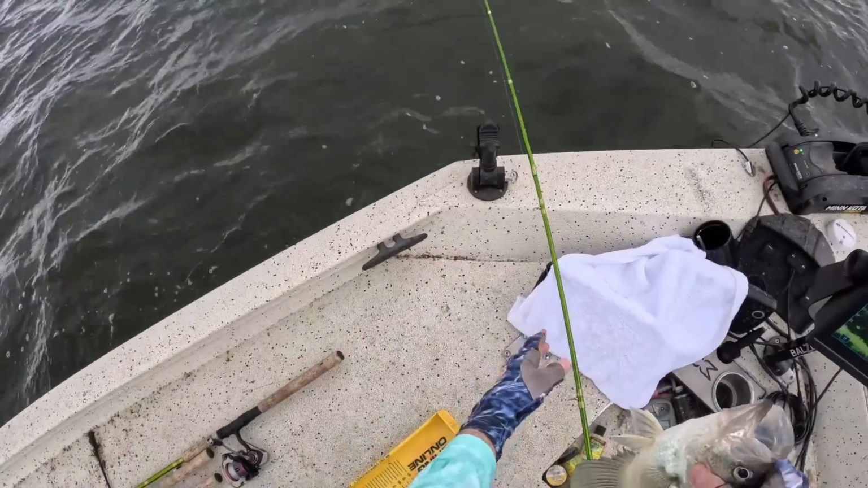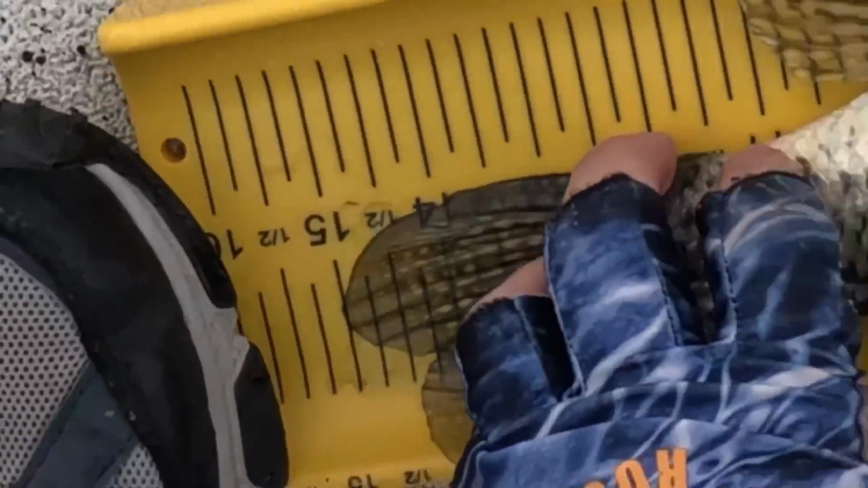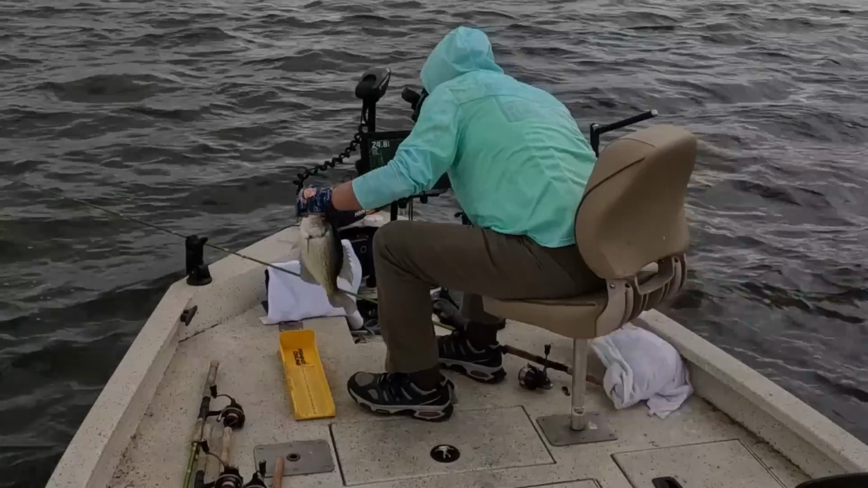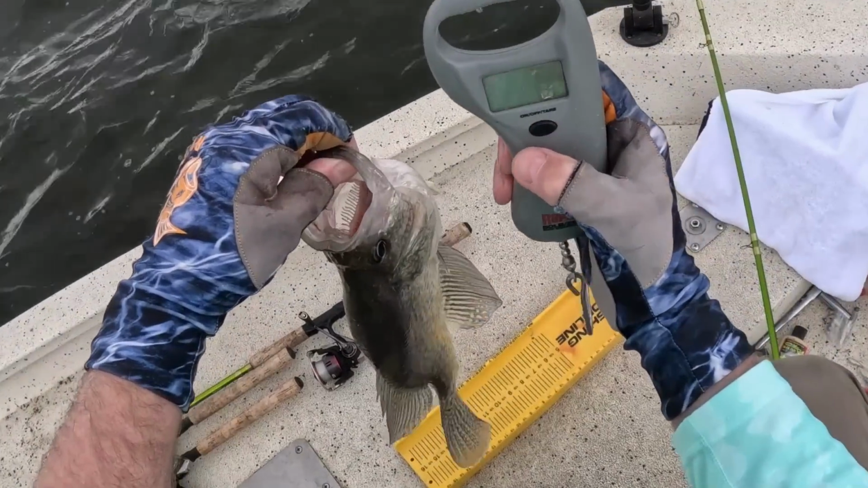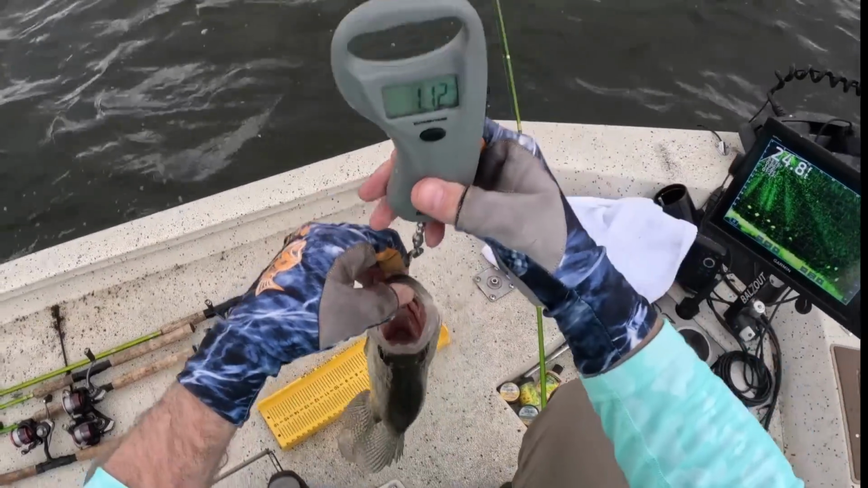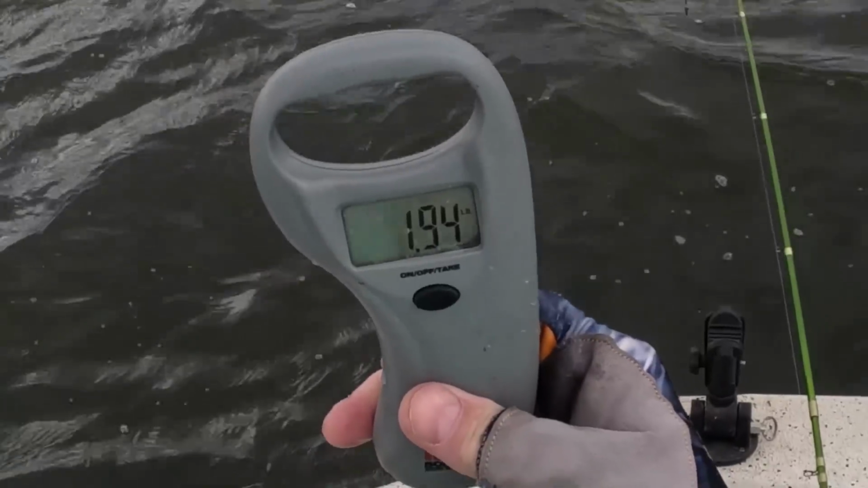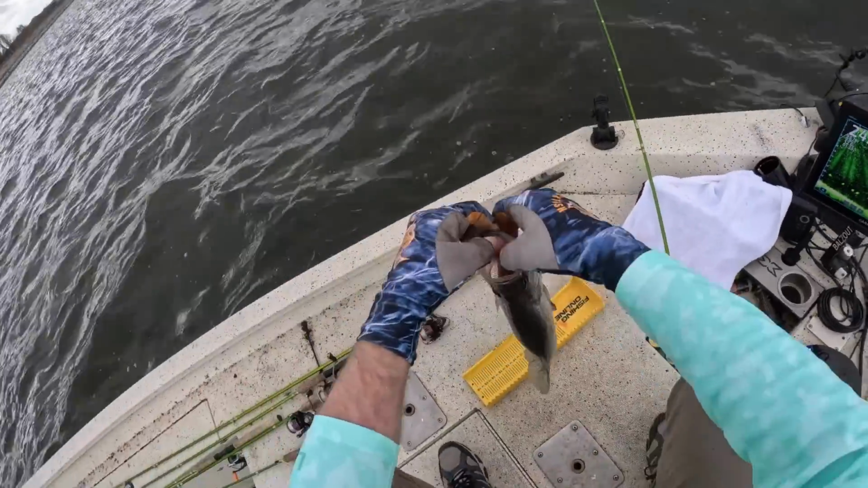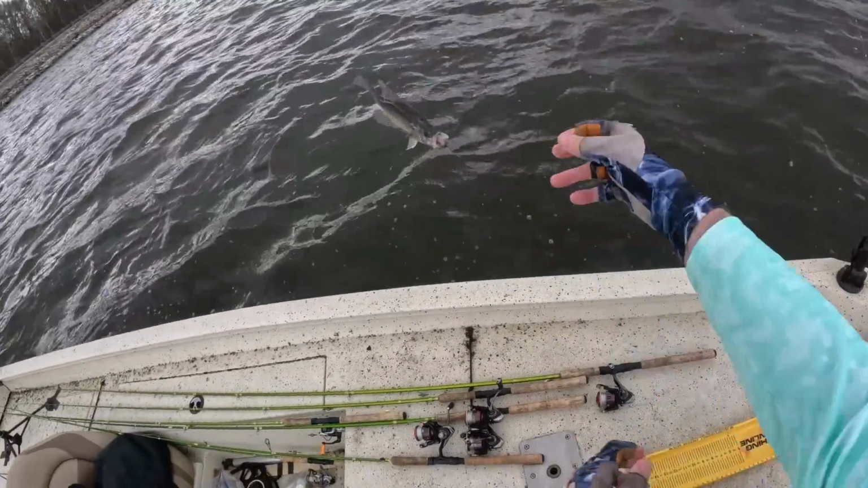Look at the size of this monster. Man, that sucker's right at 15 inches. I'm gonna weigh him just for the heck of it. Got it zeroed out. 1.94. 1.94 black crappie, 15 inch. He's a good breeder size. I'm letting this dude go. Get back in there.